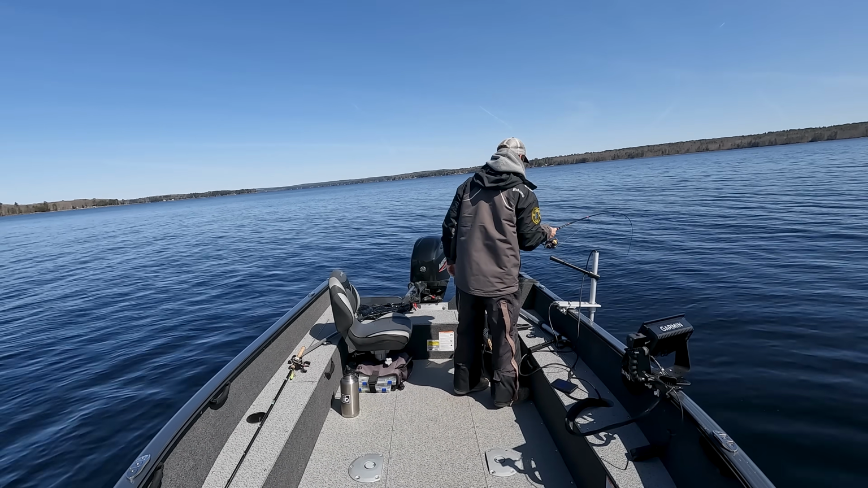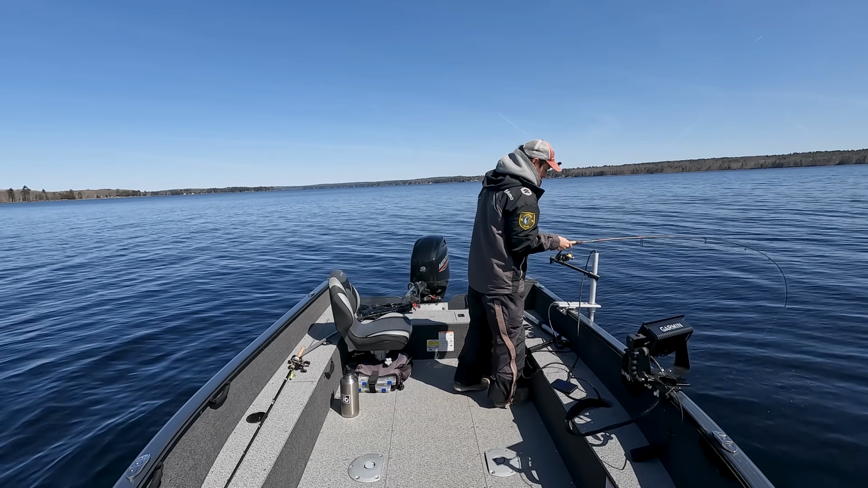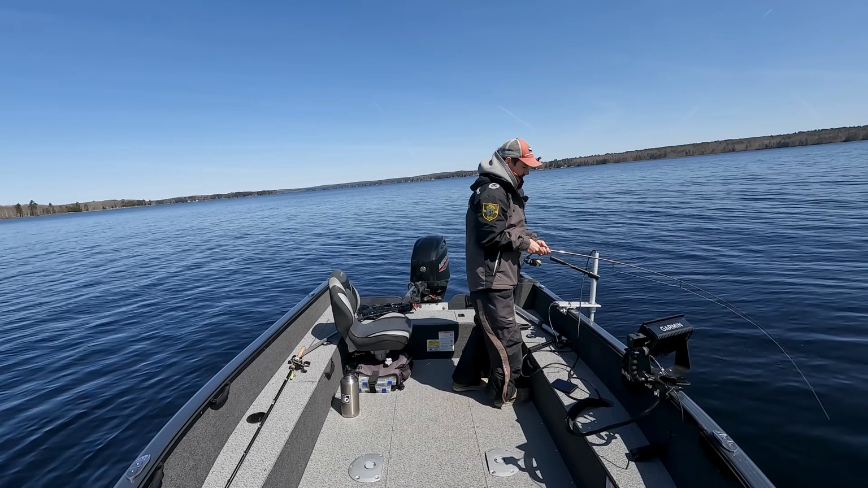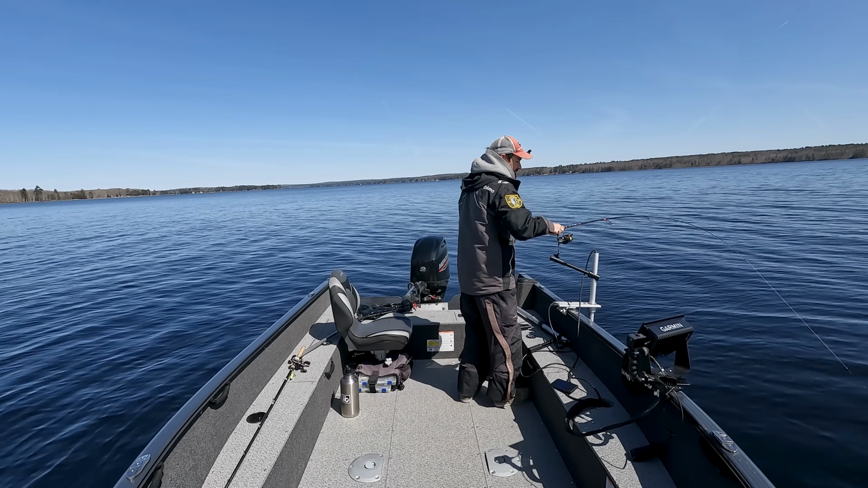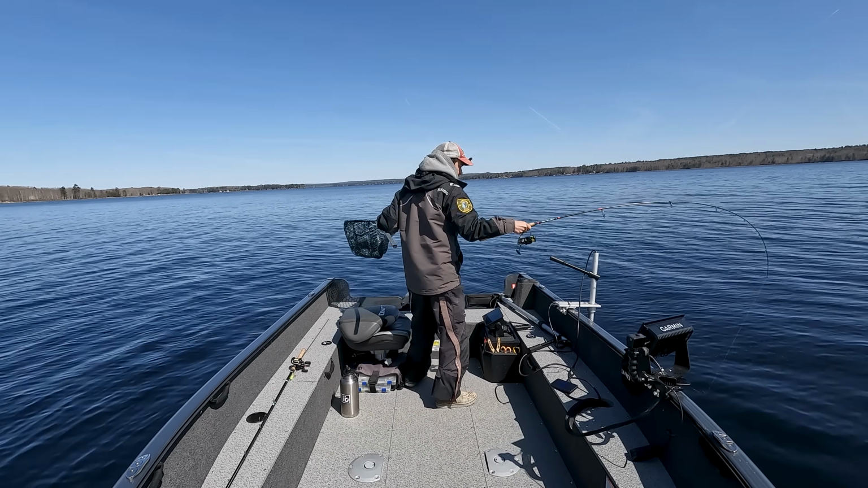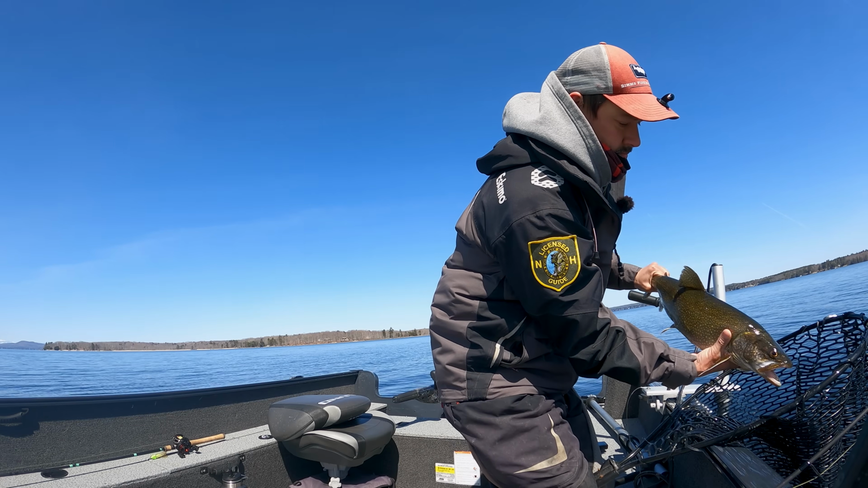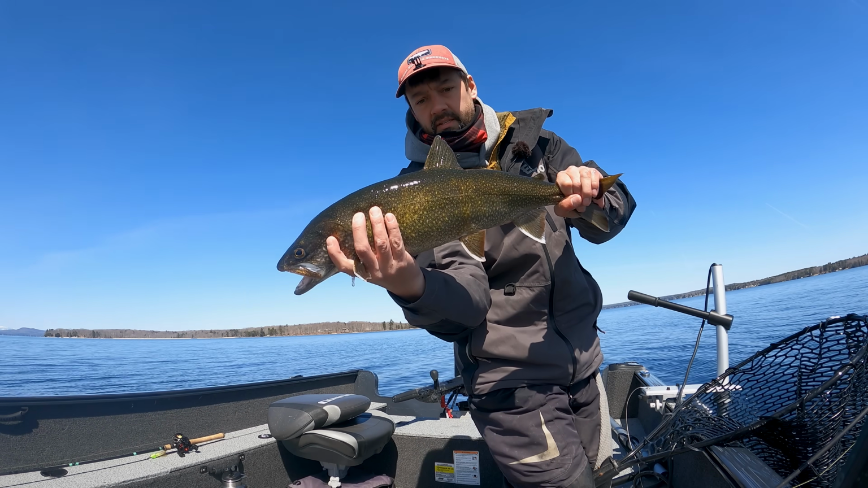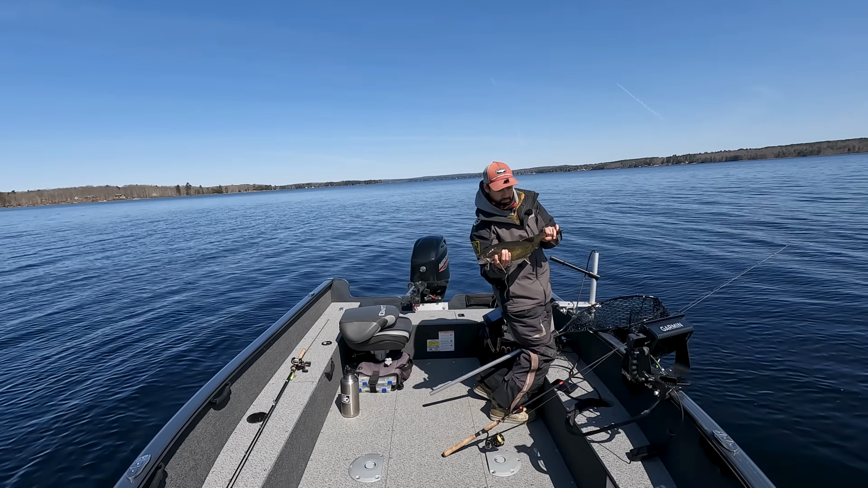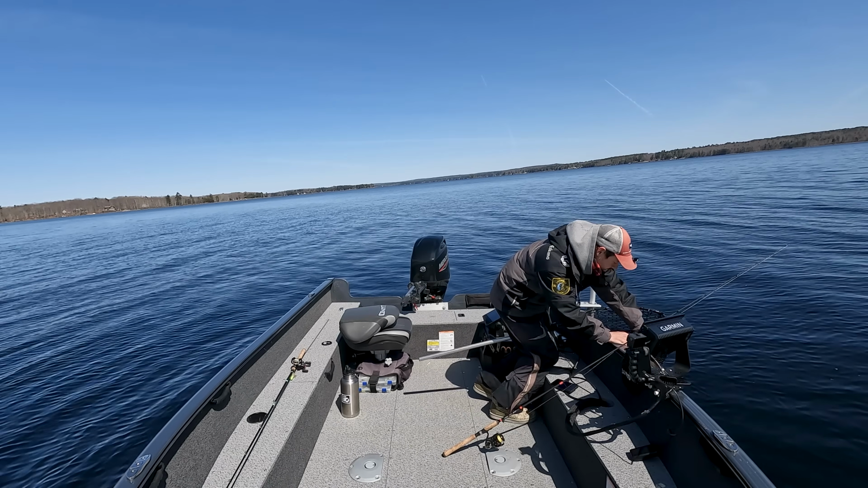Oh, what a beauty. What a beauty. Got them in some death spirals down there. Nice little chunk. It's like 24, 25 inches. Nice fish going right back in.